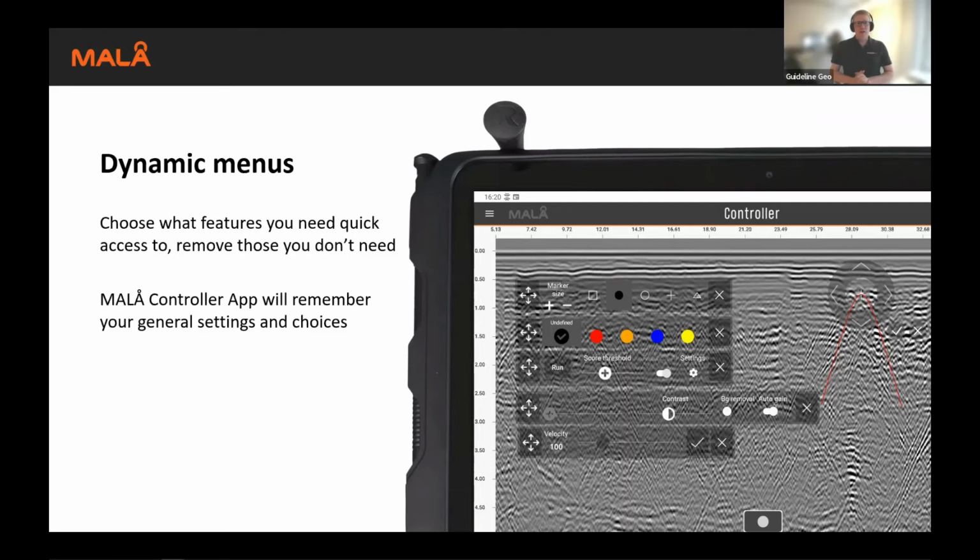If you would like a more in-depth walkthrough of the MALÅ Controller app and MALÅ Vision, I would recommend returning again in a few weeks' time when Jesper and I will be hosting a webinar going more in depth specifically on functionality in the MALÅ Controller app and MALÅ Vision and looking at the specific workflow of a survey.